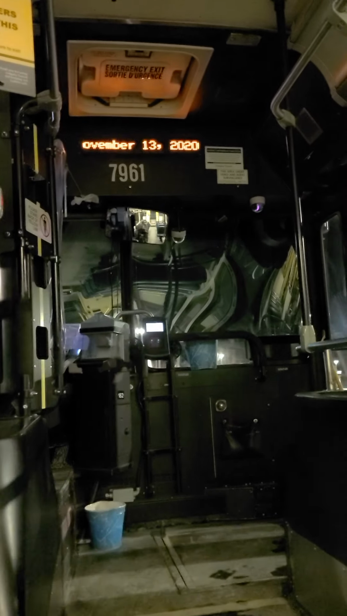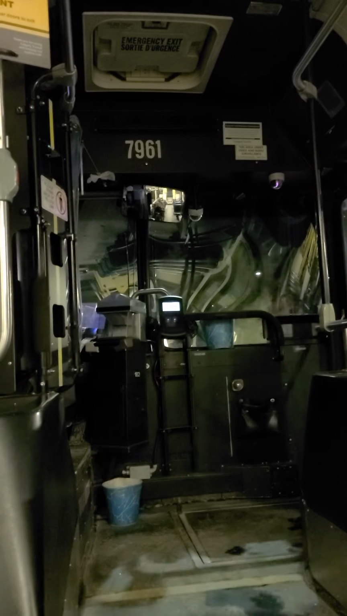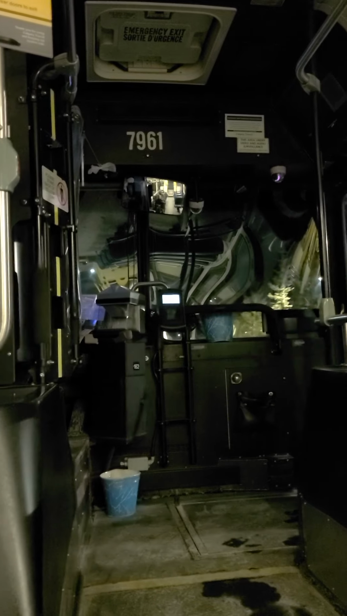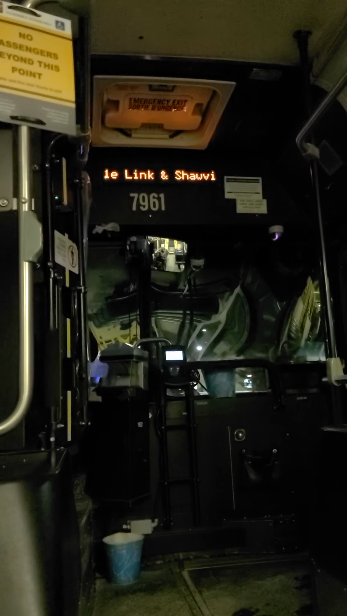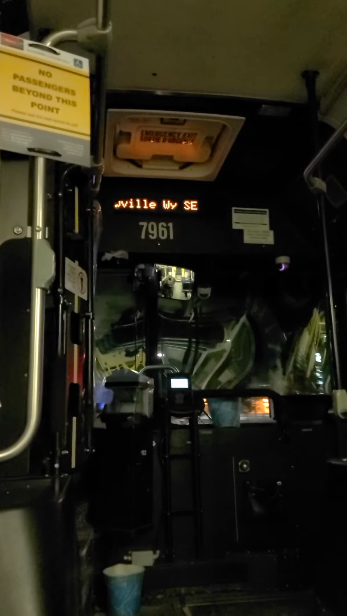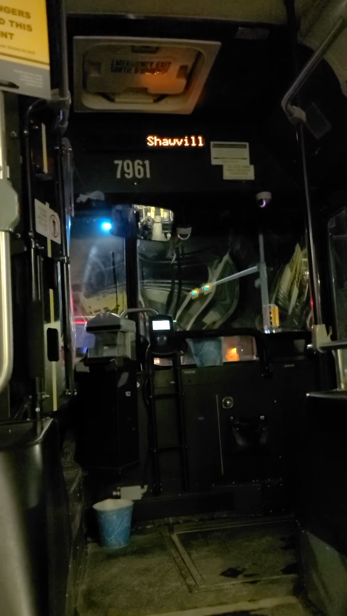Which one would you buy then? 5001, that was a nice one. Well, all those were nice. 5007, I remember all of them. They were nice when they first came out. And then they had a 1992 Flyer. 7001, remember that bus? That's the only new Flyer D40 they bought in 92.